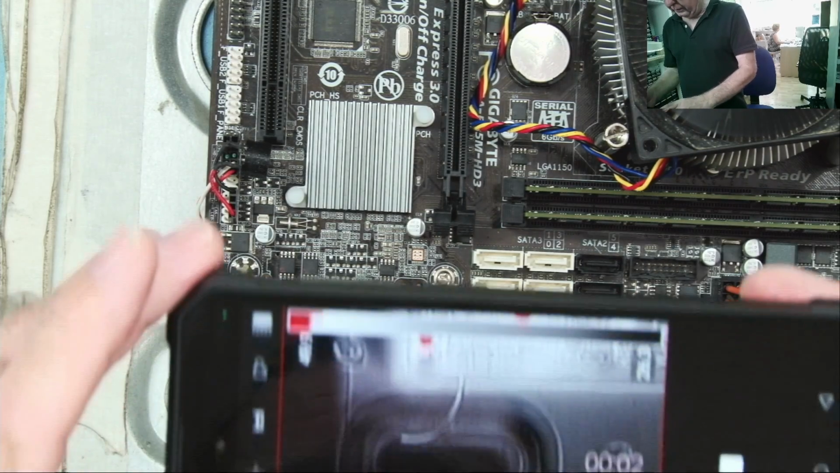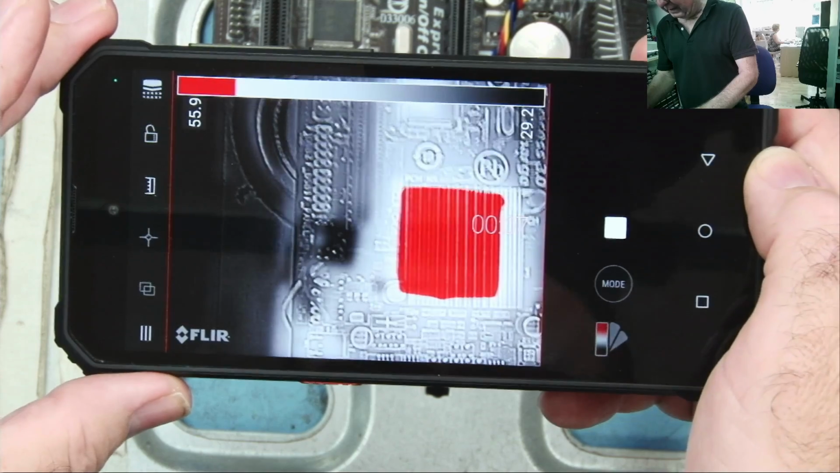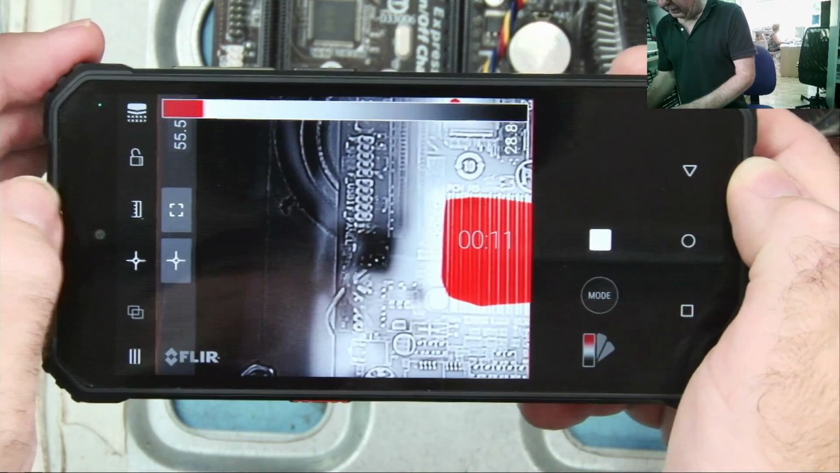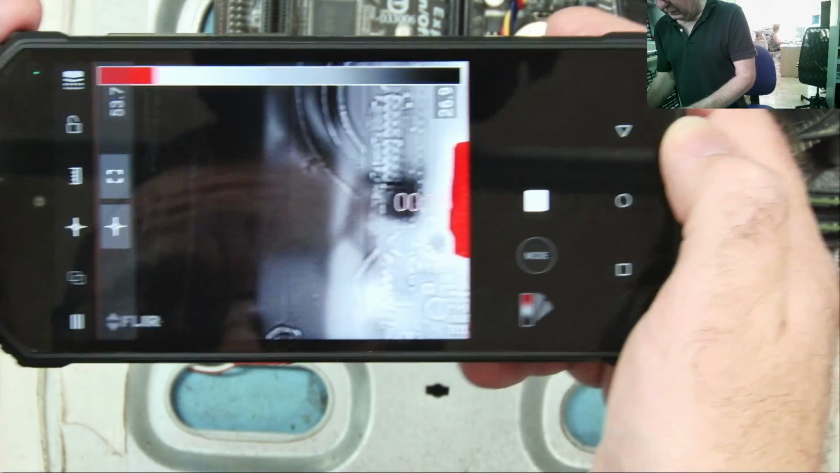I'll now start the phone recording. It's easier for me to show you the recording than it is to actually show you on the screen like this. We can put the graticule on, we have the thermometer on. You can switch these various options on and off, as you can see.